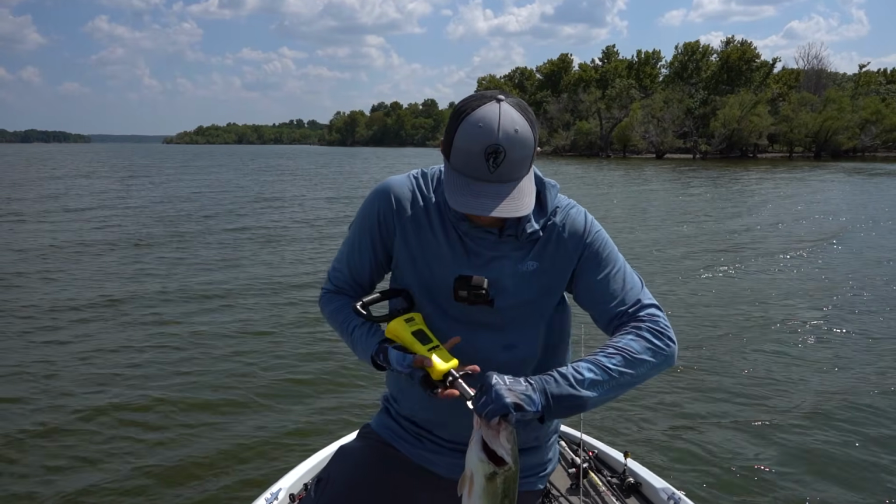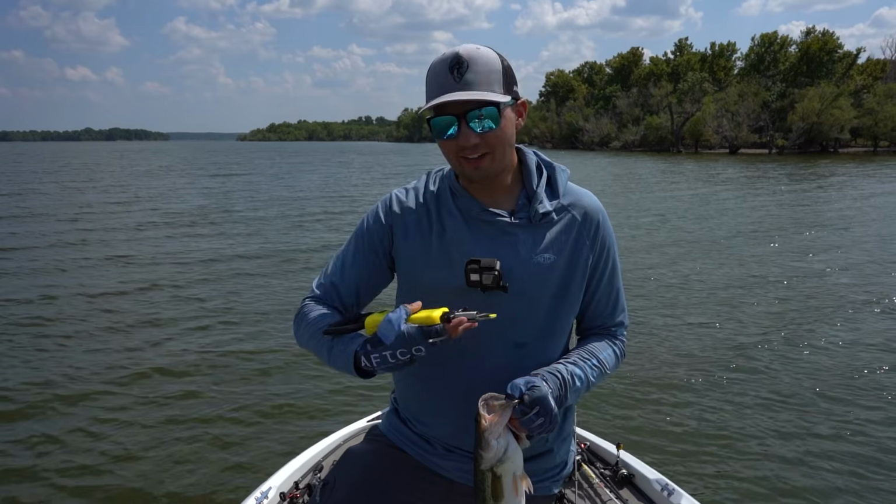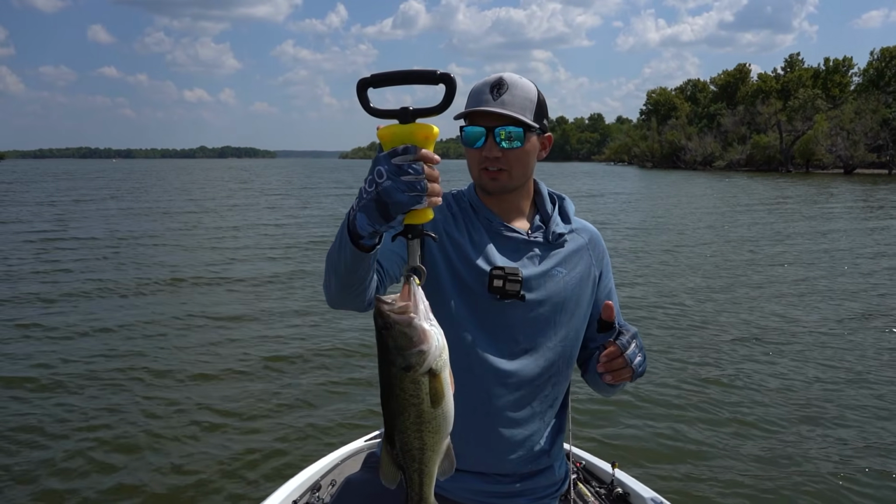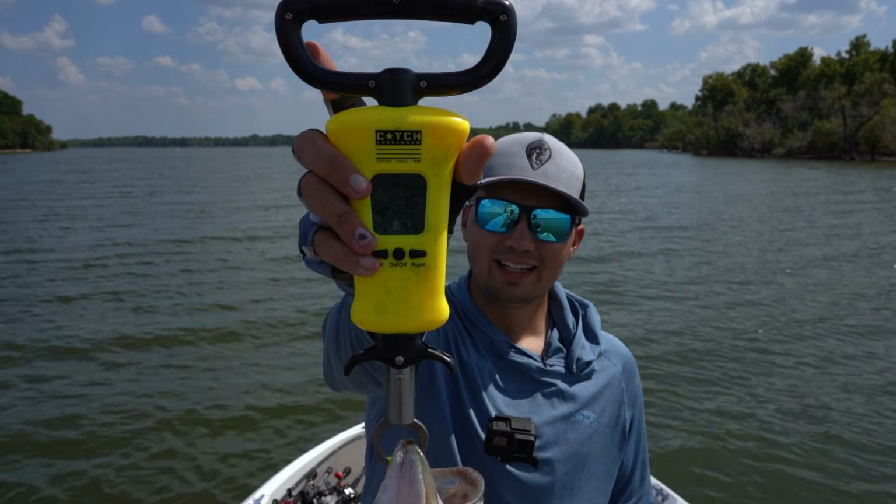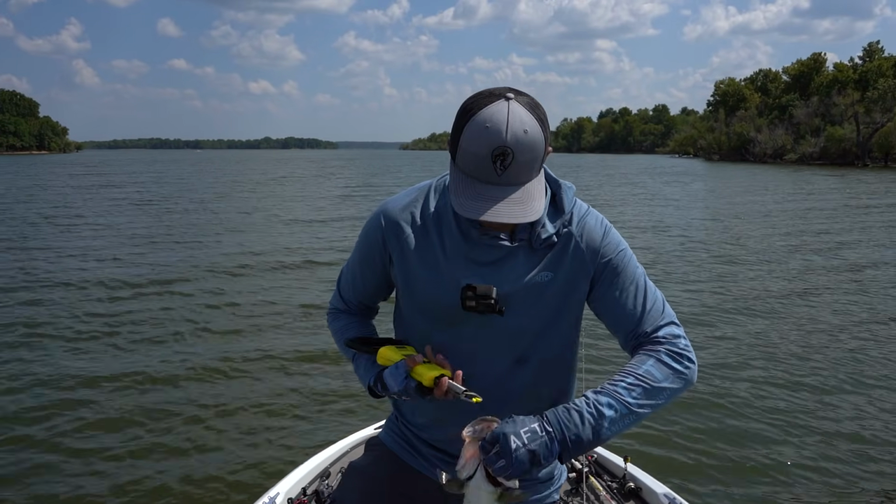Now I'm on this spot all to myself, just hammering them on one of the busiest days I've ever seen out here on Grand Lake. There are fishermen all over the place, but we are just doubling up, having a blast over here. Right there, 2 pounds, 15 ounces, another cookie cutter, 2 3/4 pounder.